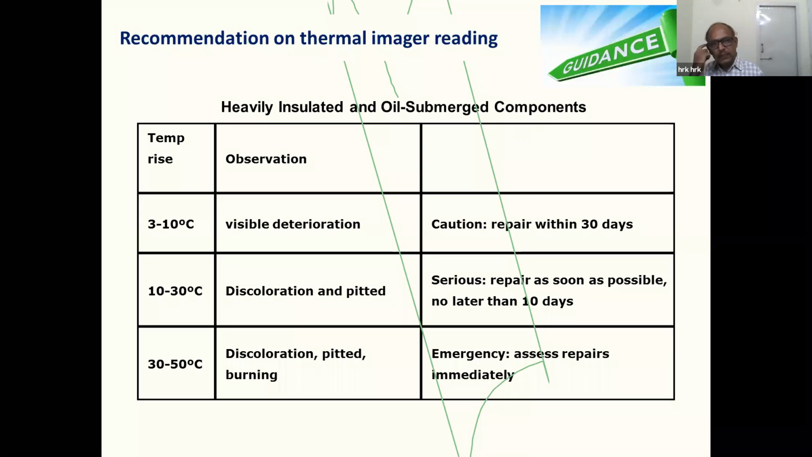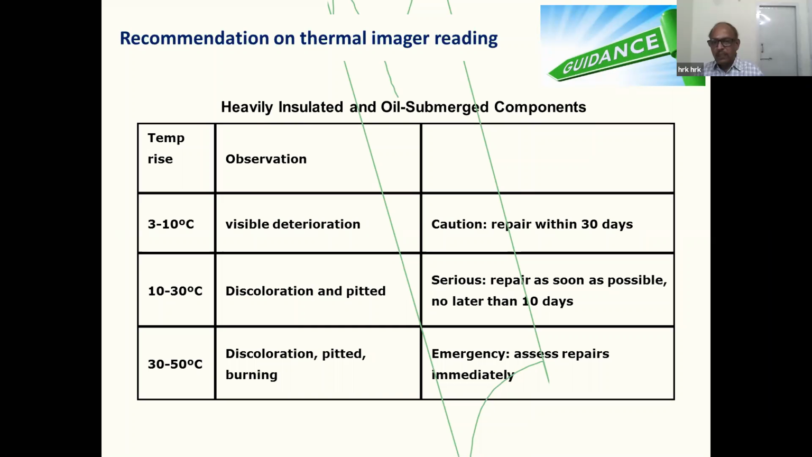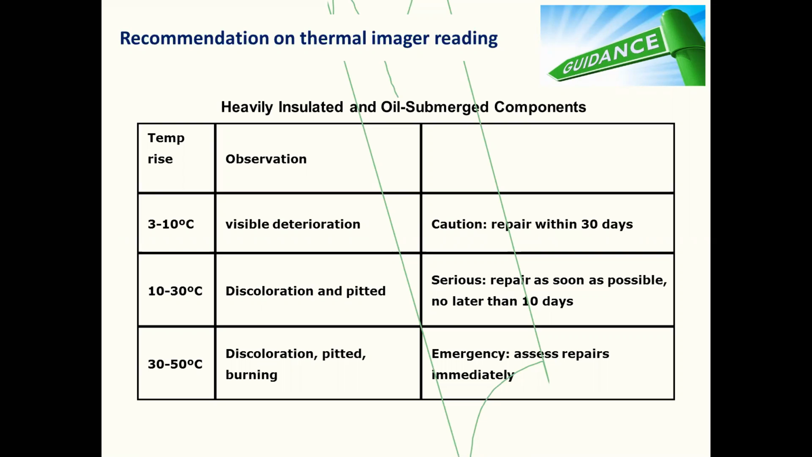For oil immersed components like transformer windings and all inside, if there is a 3 to 10 degree visible radiation, they have cooling fins to circulate the oil and keep the normal temperature. If there is a 3 to 10 degree change, you can repair within 30 days. If there is more than 10 degrees, it means the cooling is not effective, so there may be a potential failure that we have to attend to at the earliest, within 10 days.